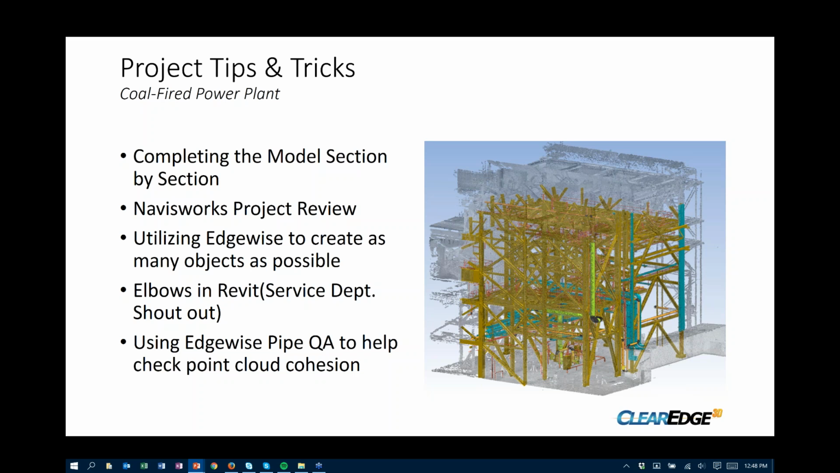A little service department shout out. Their service department is great over at ClearEdge. Anytime I have any issues, within a day, or usually within a few hours if it's not too late in the day, I get a response, and they've helped work through a few things, so a big shout out there to those guys.